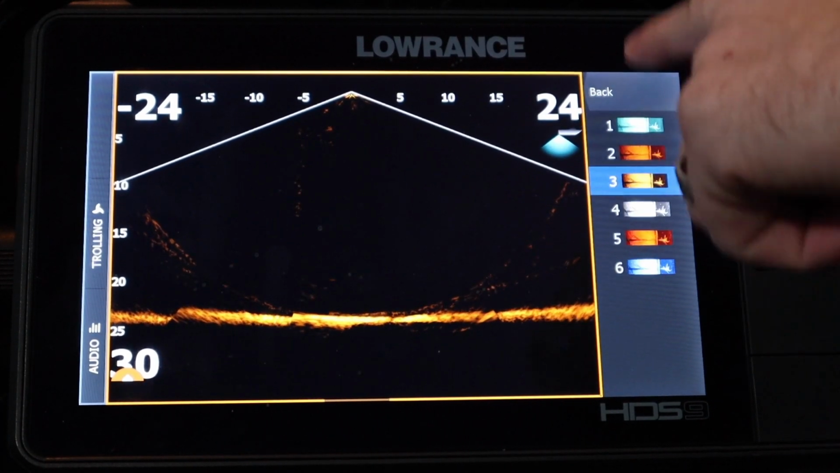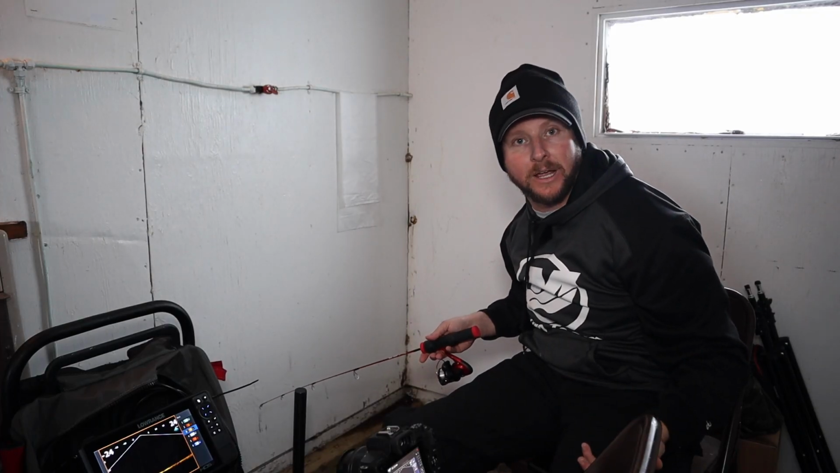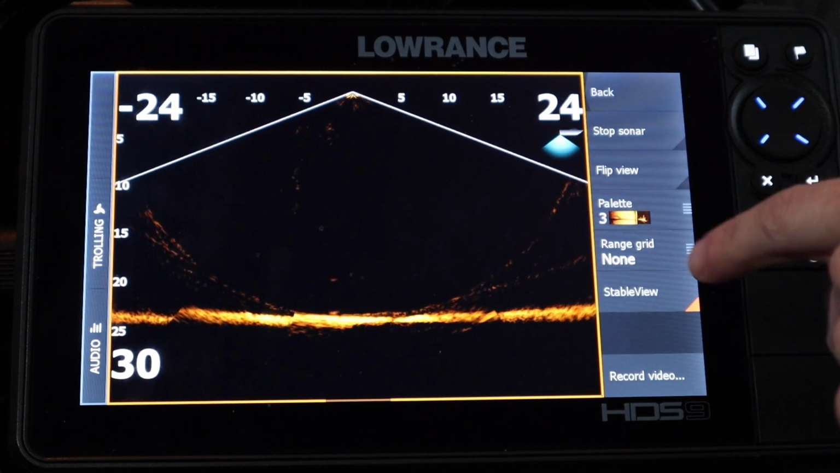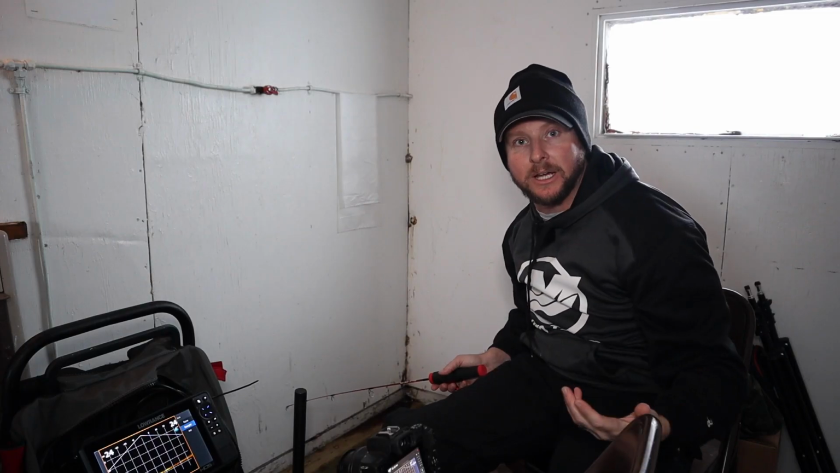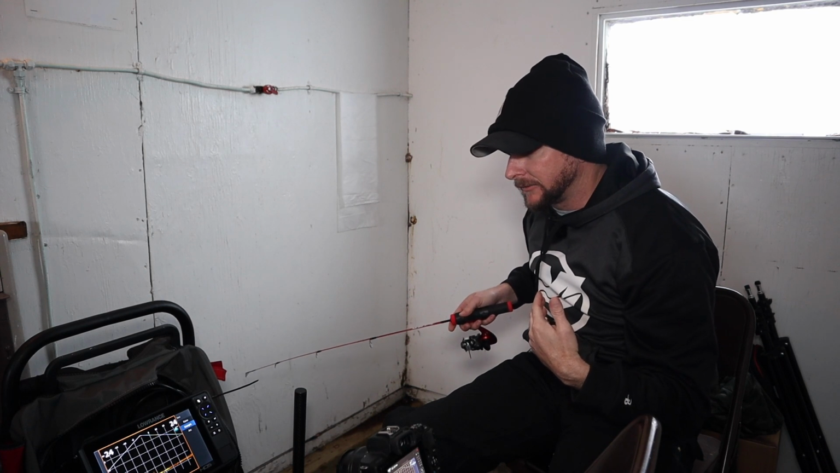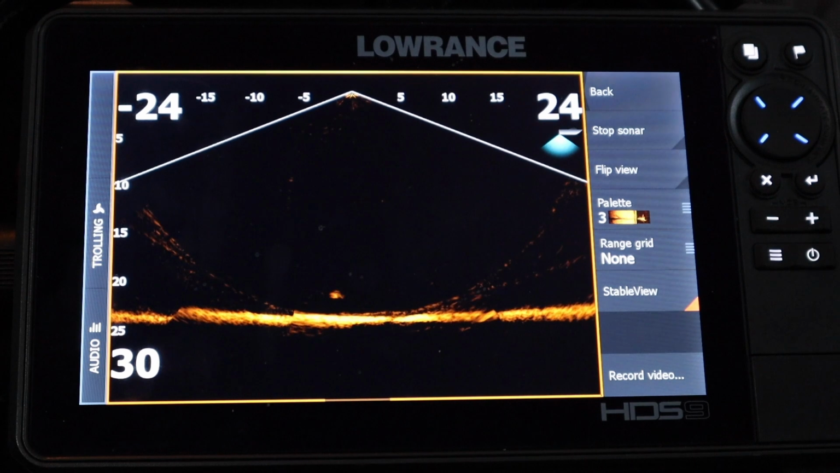We have 6 different palettes that we can choose from on here. So the basic 6 that we've had for a long time with Lowrance, those palette colors are uploaded here. We have stable view. We have our range grid, so we can put range marks on there if you guys like range marks. For what we're doing here, I'm not necessarily a fan of range marks, and I've got a fish right here following a lure.